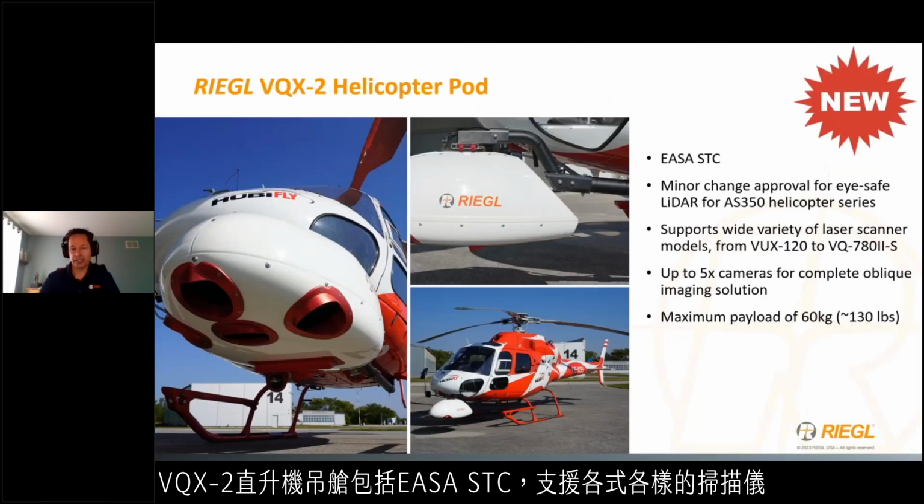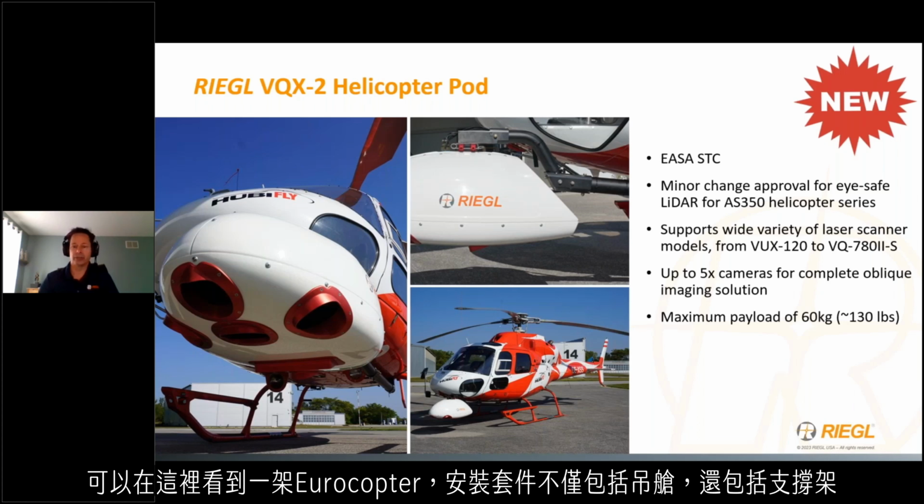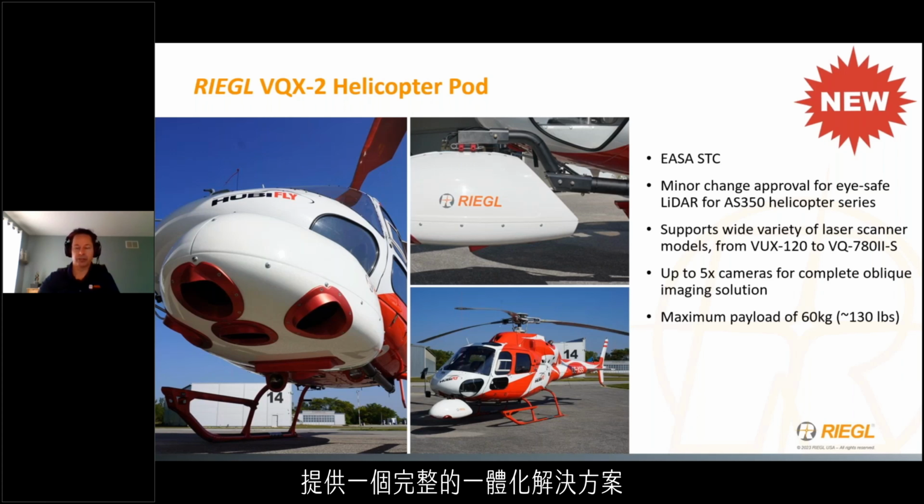The VQX2 helipod includes an EASA STC and supports a wide variety of scanners, ranging from the small multi-directional VUX 120 all the way up to the single-channel VQ 780 Mark IIs. Seen here on a Eurocopter, the installation package includes not only the pod, but also the supporting mount for a complete turnkey solution.